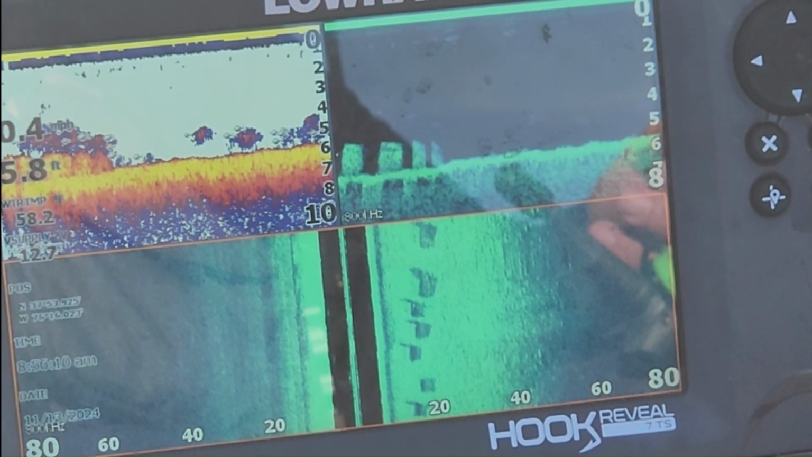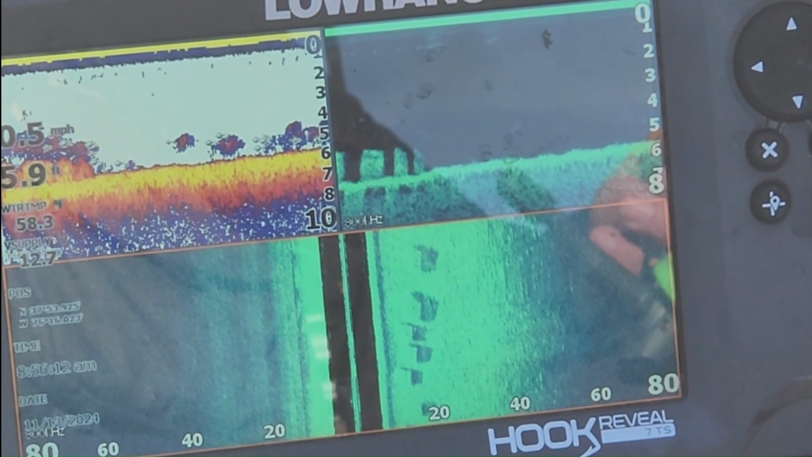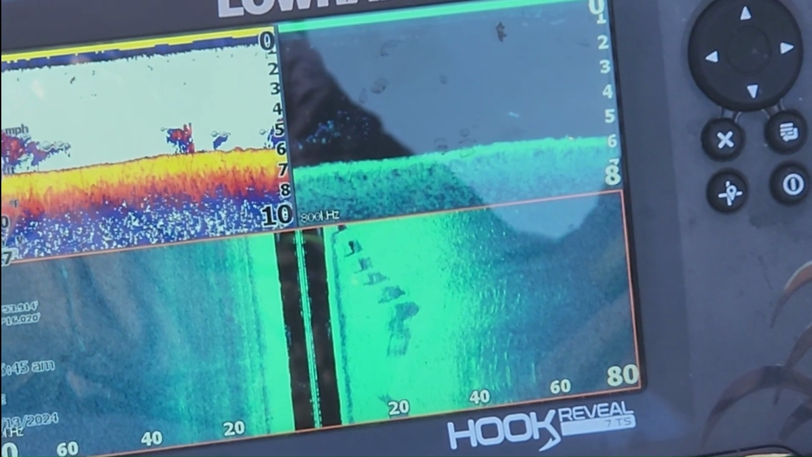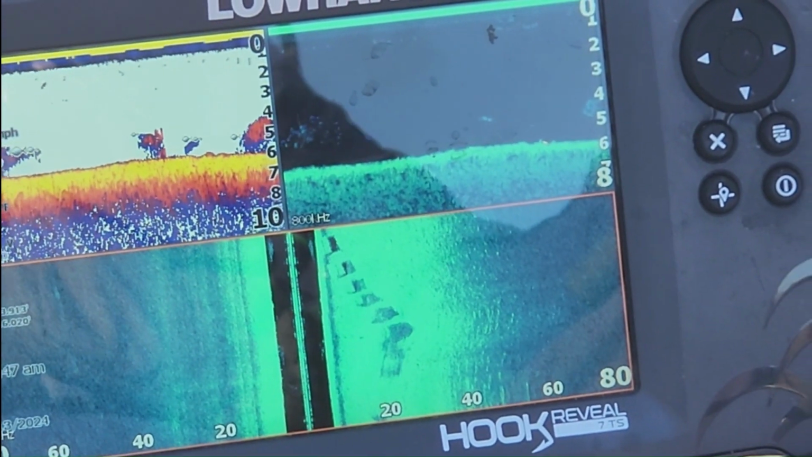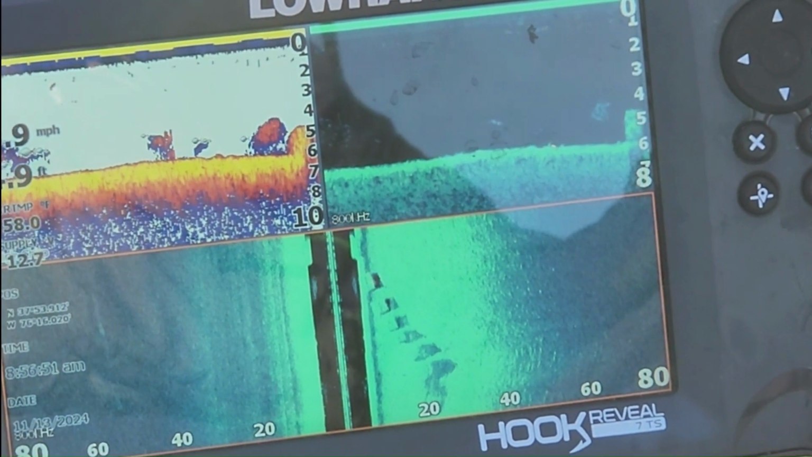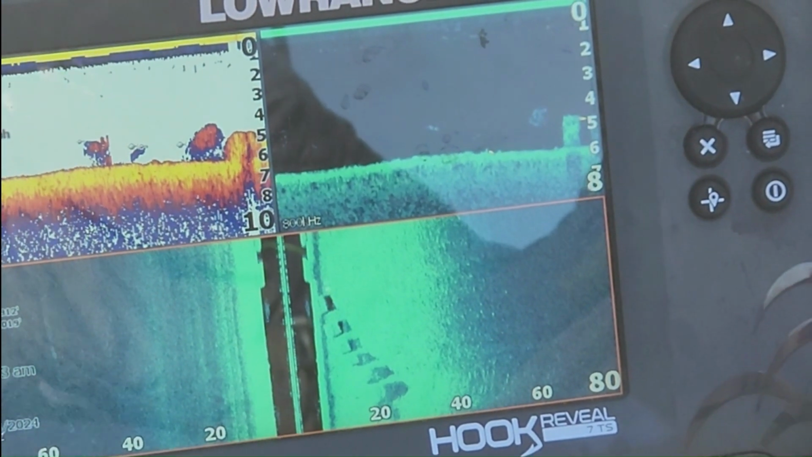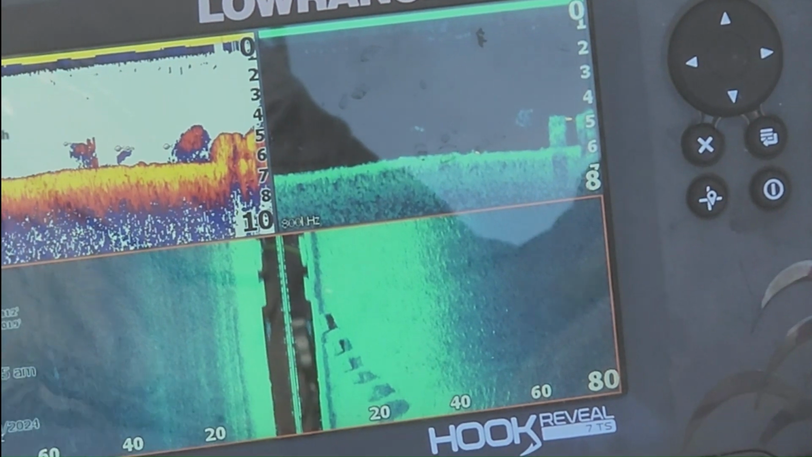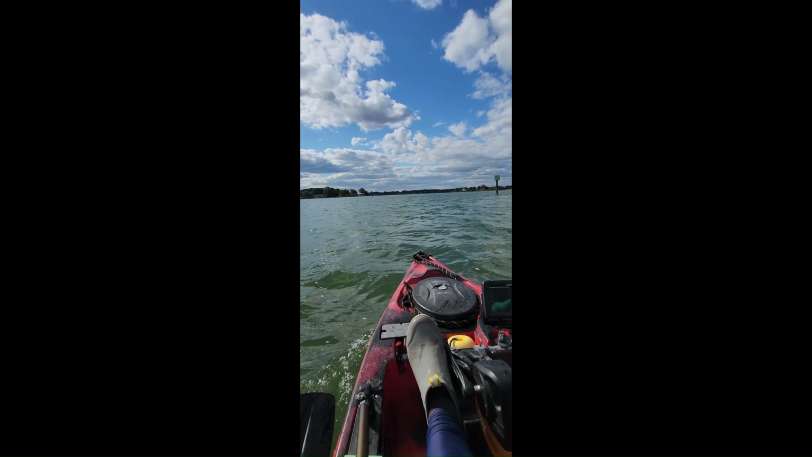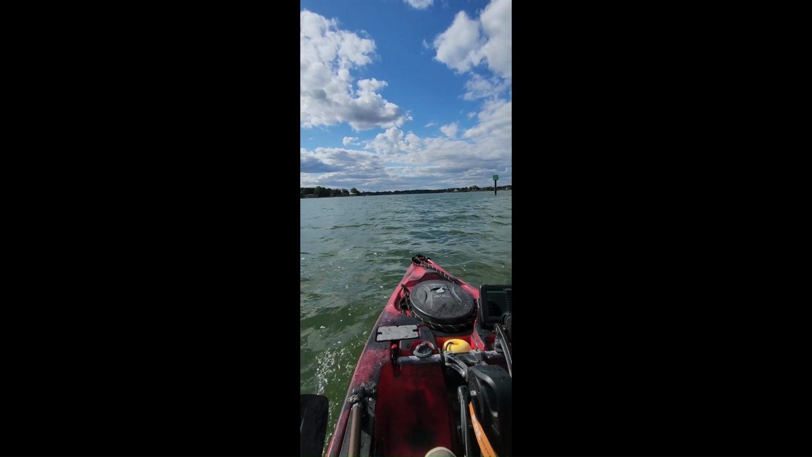I was using Fish ID just to get familiar with how the fish are showing up in sonar there. I found it pretty inaccurate to what was actually in the water, but it's really about just being able to read your system and what it's telling you. All right, well, that's kind of it. That's the boat and the gear and what we've been using this winter.